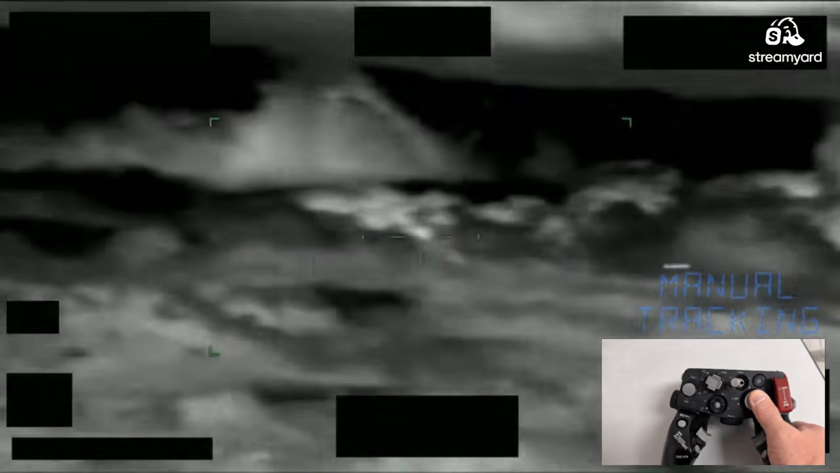Looks like we're on a runway. Might be just kind of looking around while we're waiting to take off. Here goes the plane. White object, white hot. The plane is black because it's probably cold. You can see the white hot engine at the rear. That was interesting.